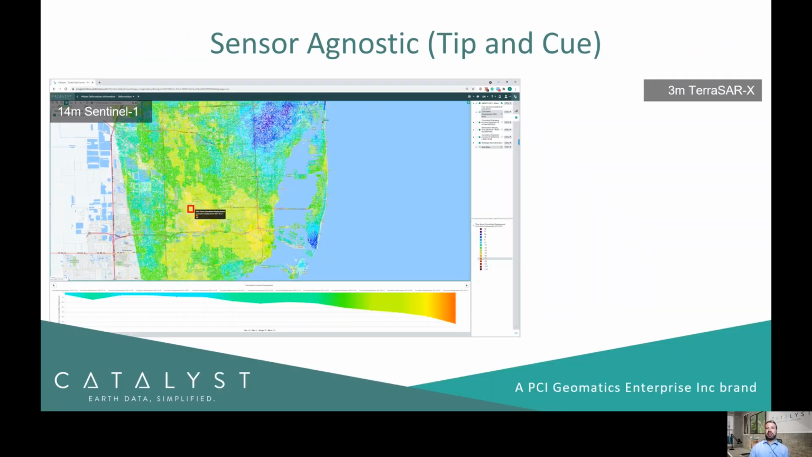Now there's a concept we want to just quickly talk about. One of the benefits of leveraging our technology is that, because of the way we've designed it, and because we've been supporting these sensors for almost 4 decades, we have a sensor agnostic approach to our science.